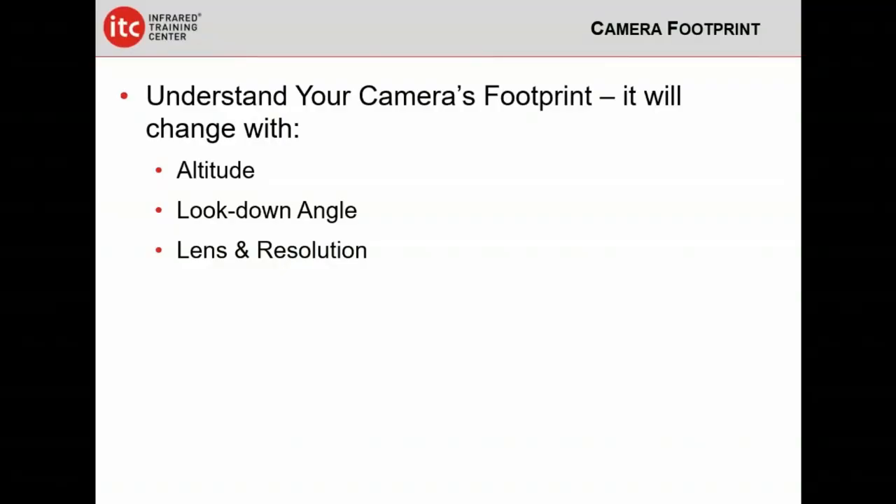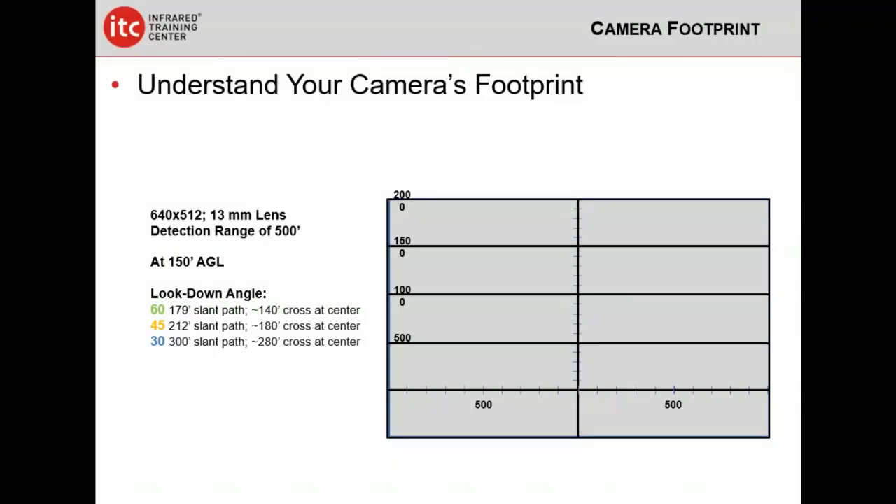Your camera's footprint on the ground, meaning how much ground your camera is going to cover, is going to change with altitude, look down angle, and your lens and resolution. So if we look at this for a 640 camera with a 13mm lens, and again, our safe detection range, just as reference, was roughly 500 feet.